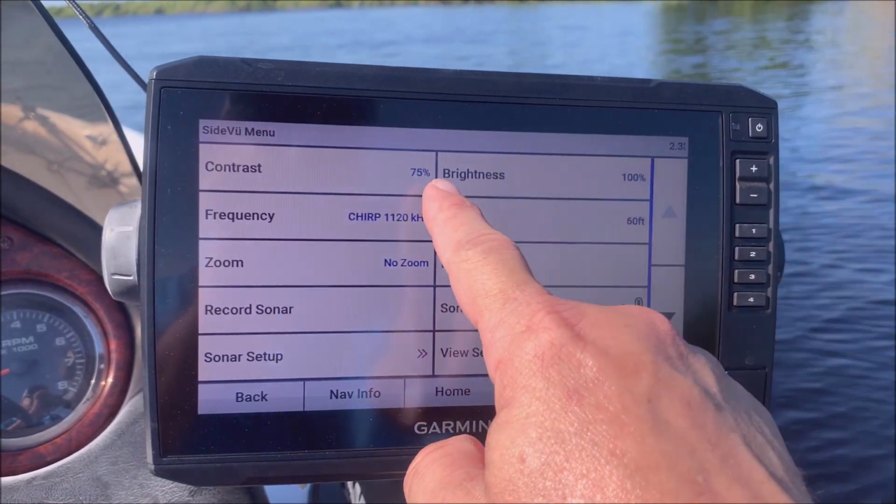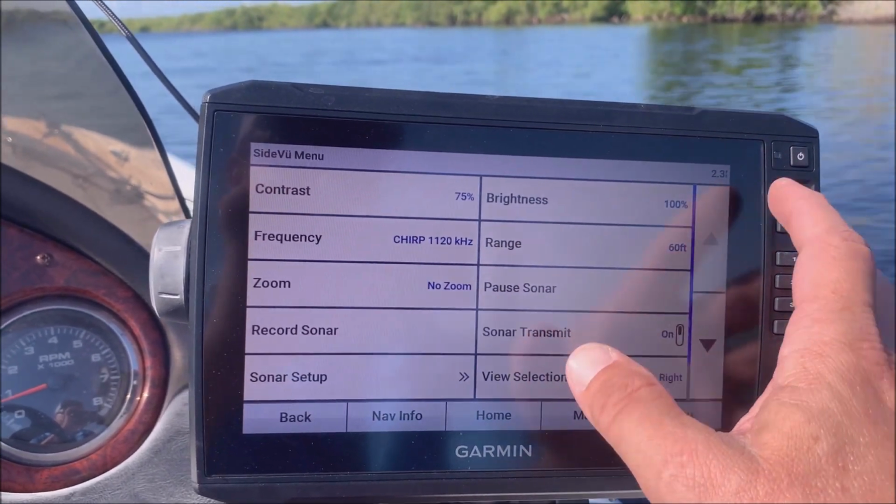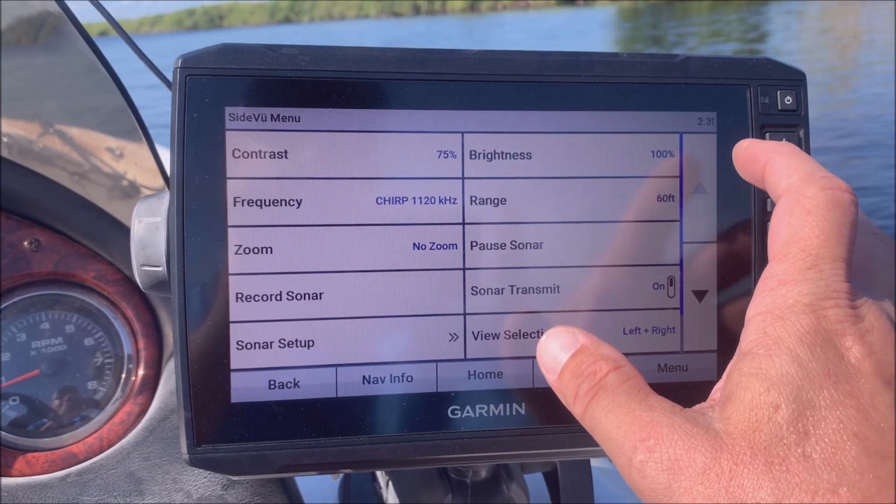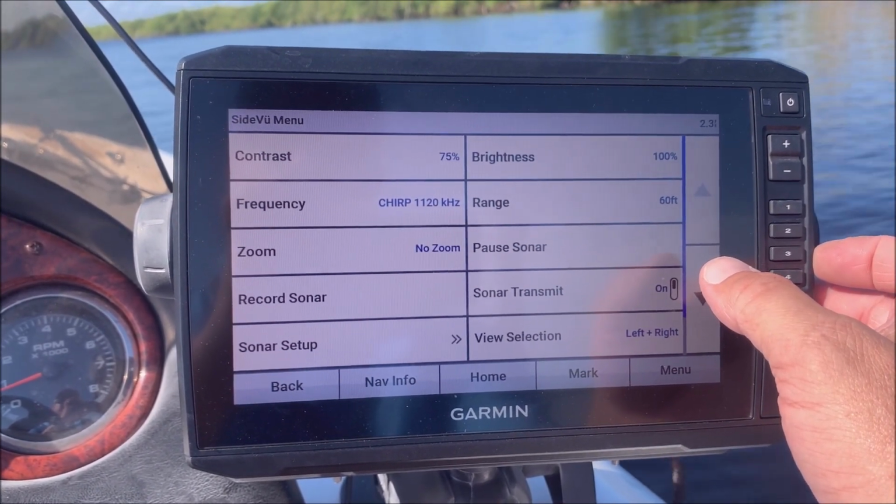So we got our contrast and our brightness, and those obviously change the contrast and the brightness. I've got mine set at 100% right now. I don't normally have it that high, but it's a pretty bright day out and it's kind of hard to see, so I've got it set at that.